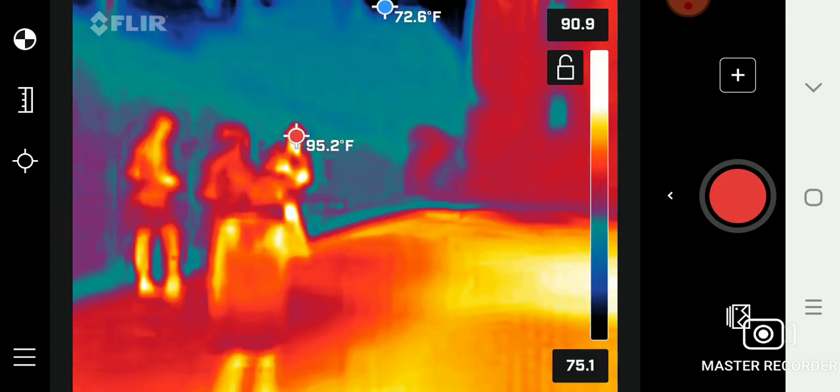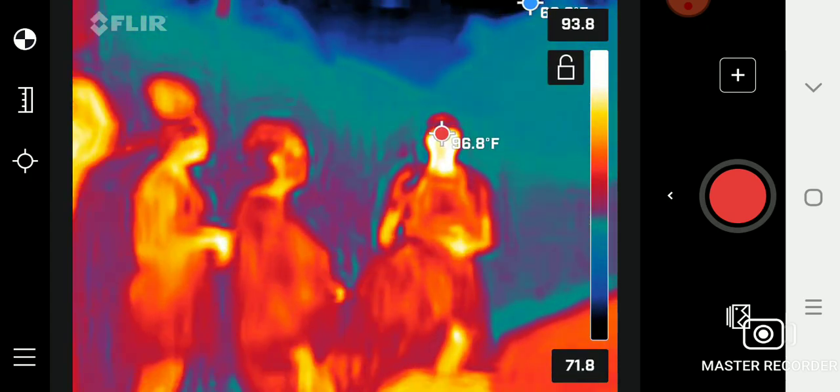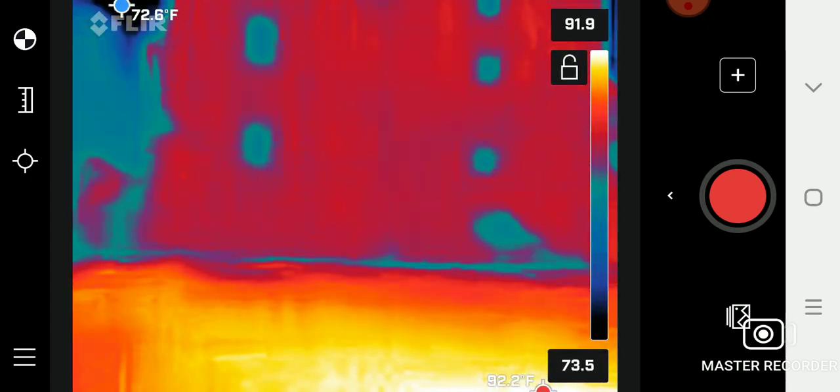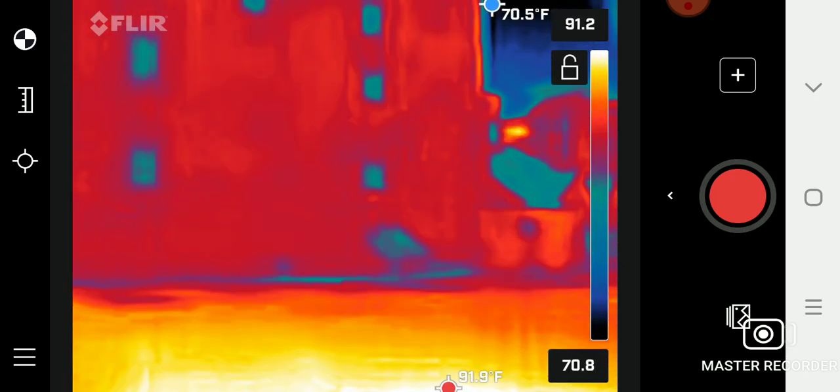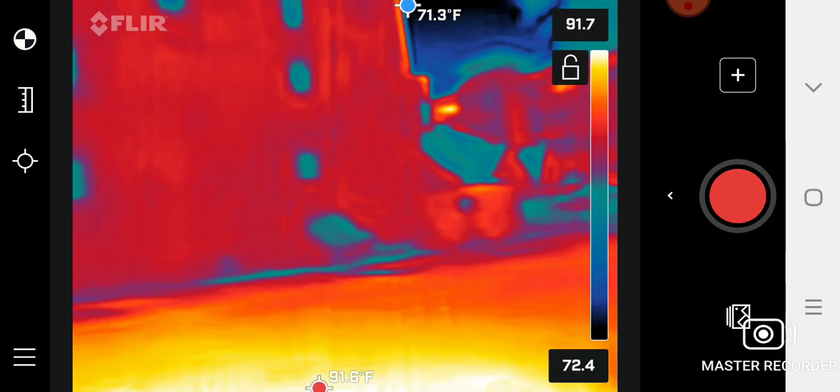Those are earthquake bolts. So the theory behind that is, they are turnbuckles. In the event we have another earthquake, you're supposed to be able to twist those turnbuckles and it'll straighten the building back up again. It's a great theory, but it doesn't work.